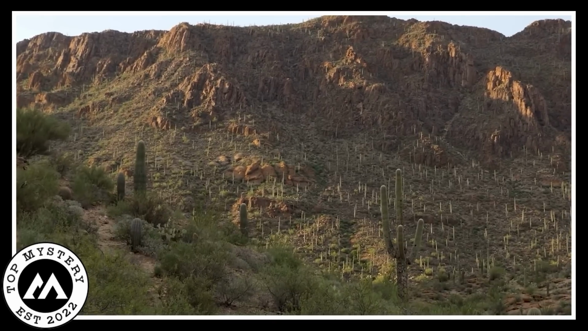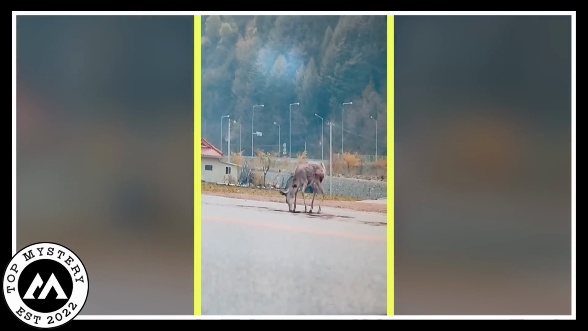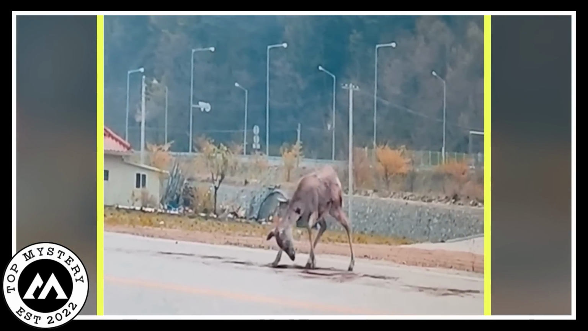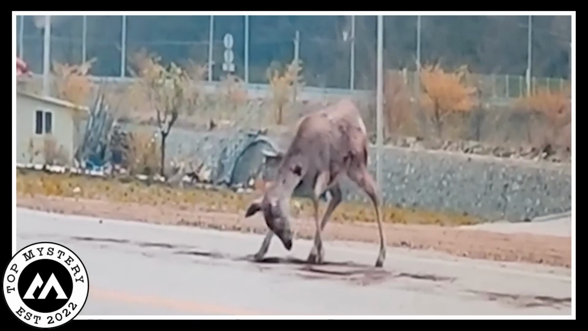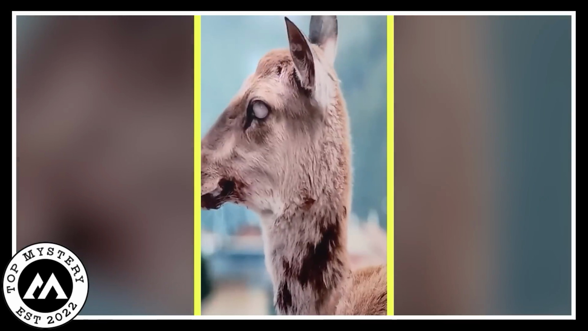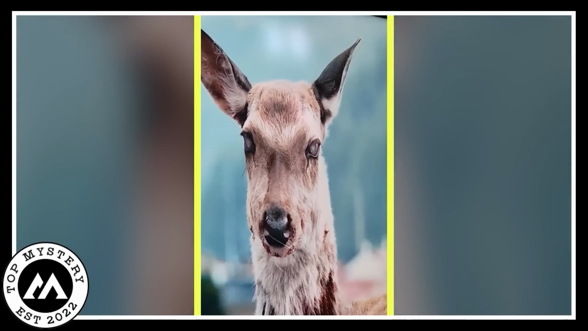A mysterious mountain creature. In a remote mountainous area, a peculiar sight was caught on camera. On a flat road, an unusual deer was spotted. This was no ordinary deer, as it behaved strangely. It was seen repeatedly rubbing its neck against the ground, creating an eerie atmosphere. The cameraman zoomed in to get a closer look, revealing something even more unsettling.